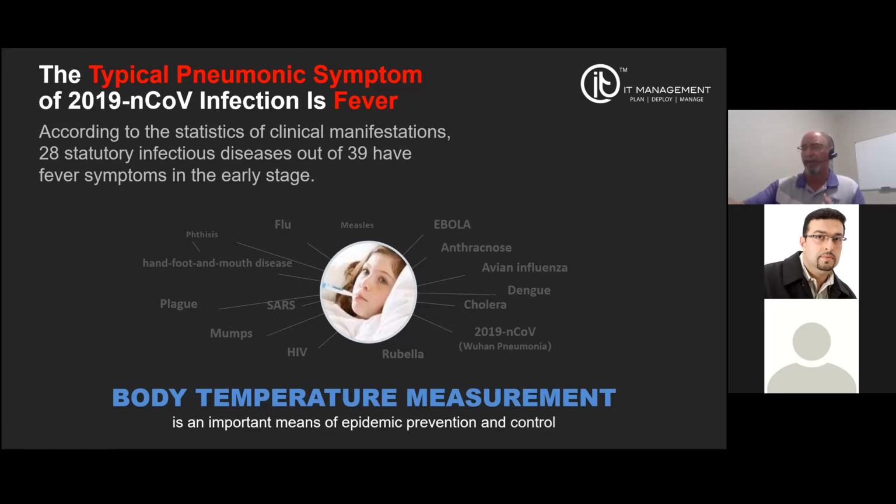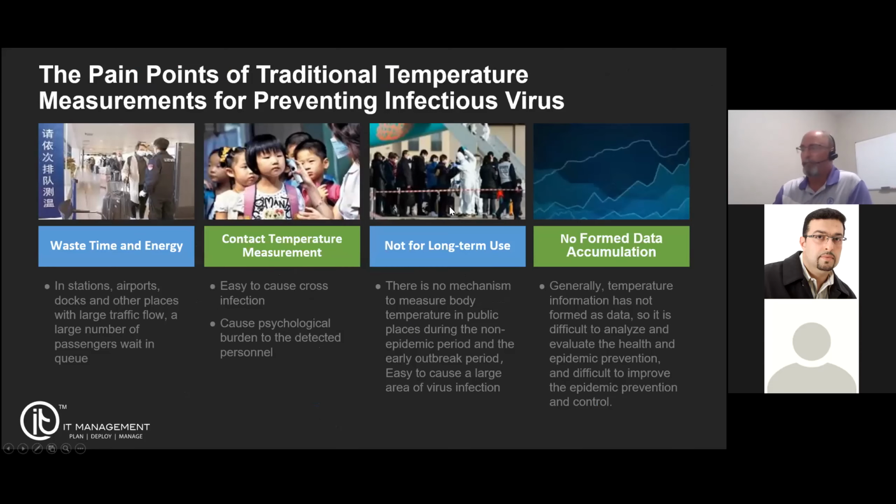As you can see, the rest of this is all flu-like diseases. Flu itself, Ebola virus, avian influenza. That is very hard to say, I apologize. That's basically the bird flu. But as with most of these, they're flu-like symptoms. And if we can get our hands around body temperature measurement, detect fevers before things get out of control, and take preventive measures, we're going to be in great shape.